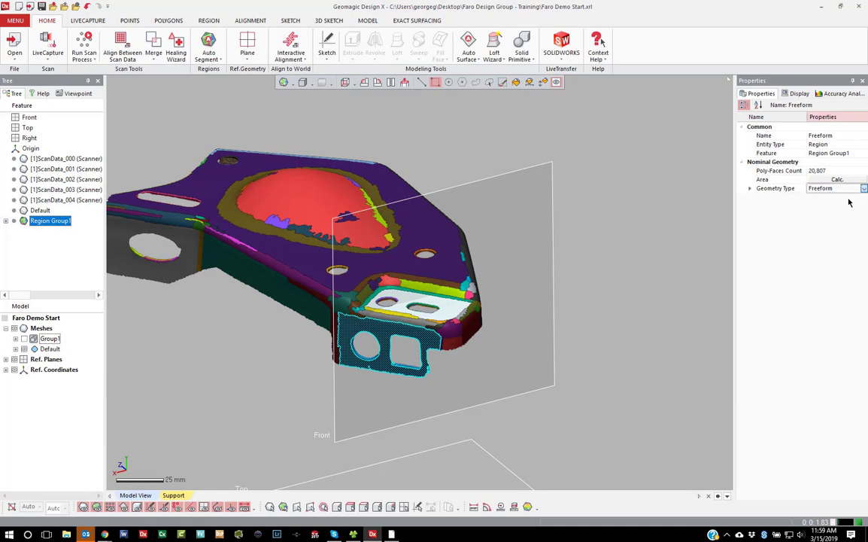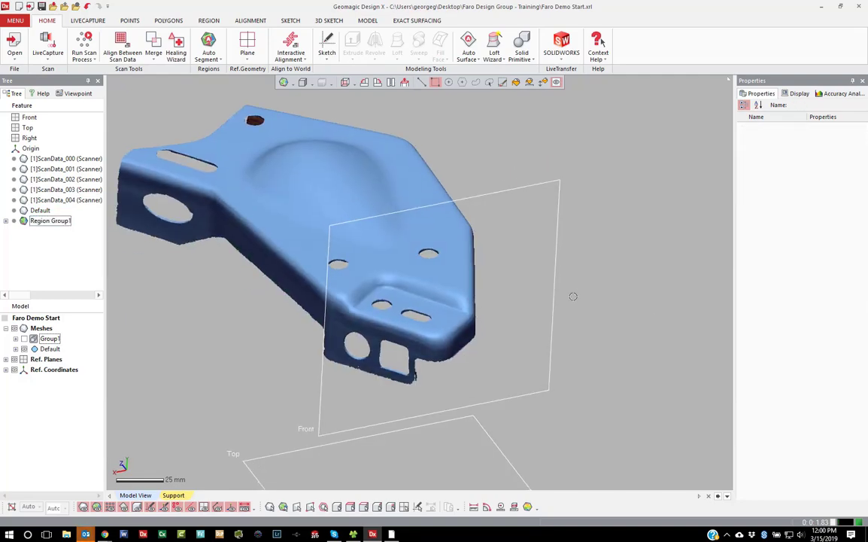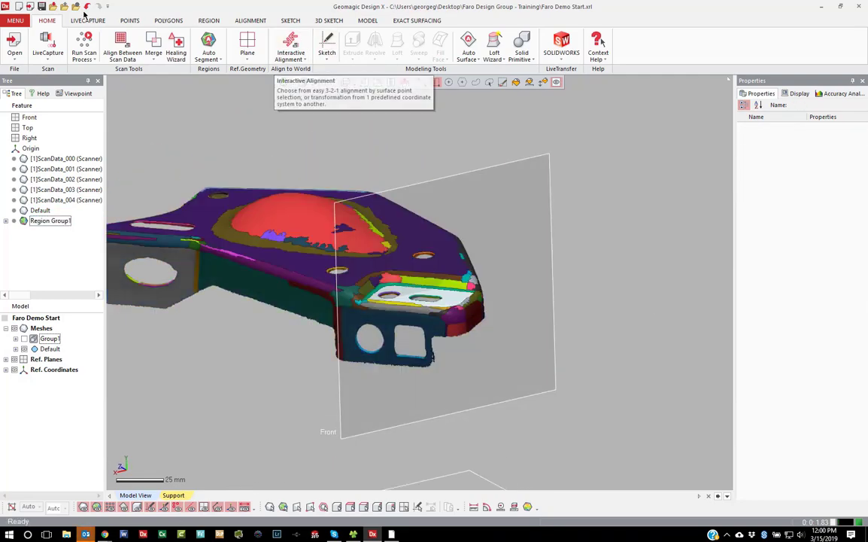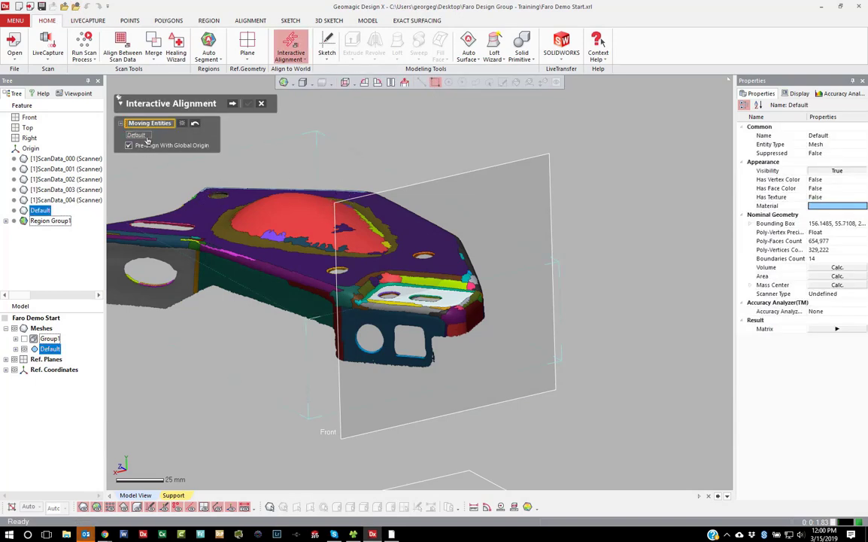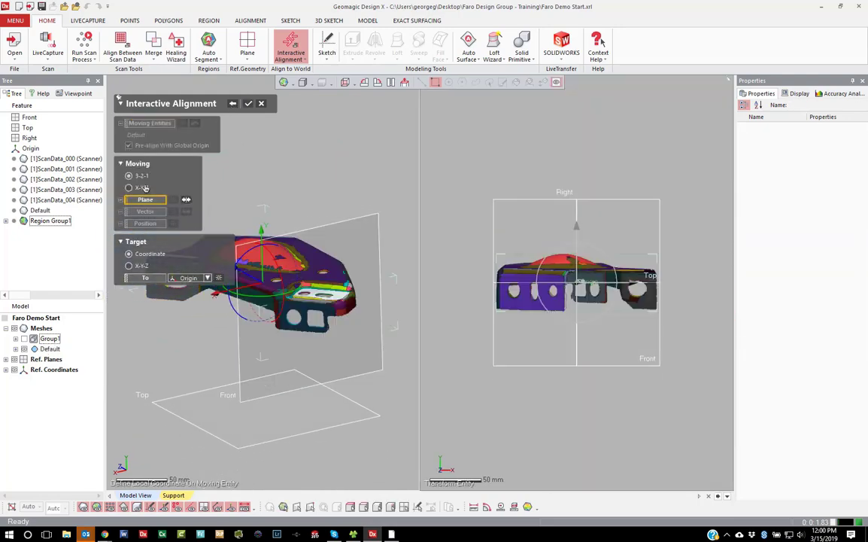That's something that you shouldn't have to do, but right now, that's the way the software is acting. So it's an extra step that you don't really even have to mention. You can just change those to plane. The quickest and easiest way to align it is in the Home tab, Interactive Alignment. Click on the mesh that you want to align to world.